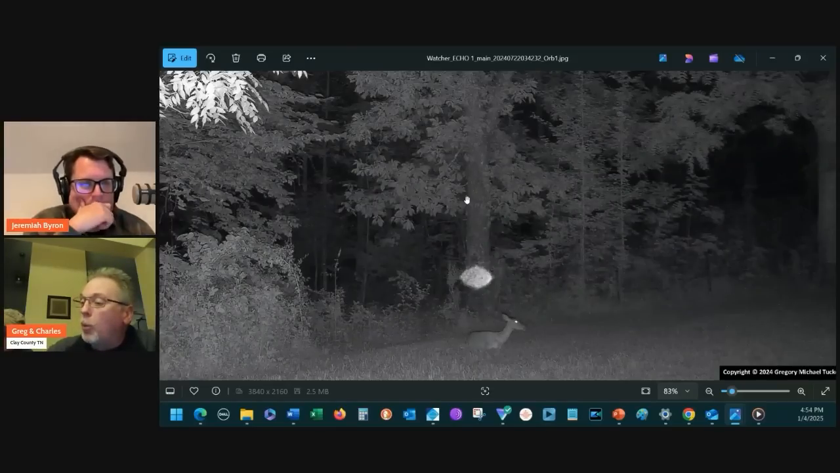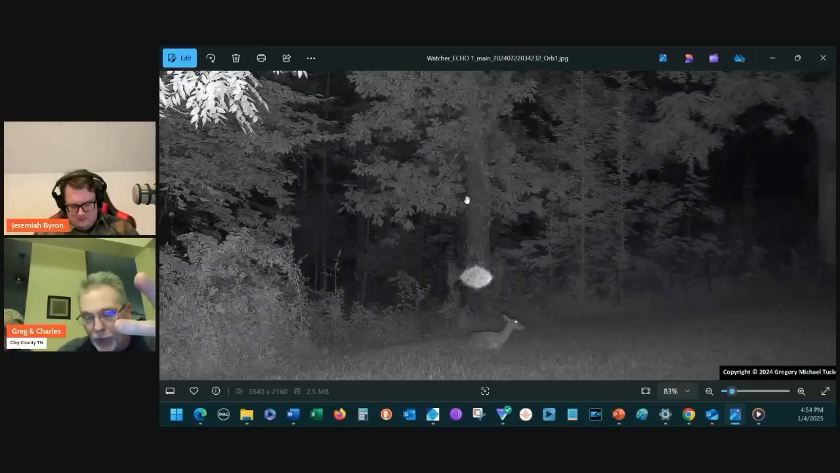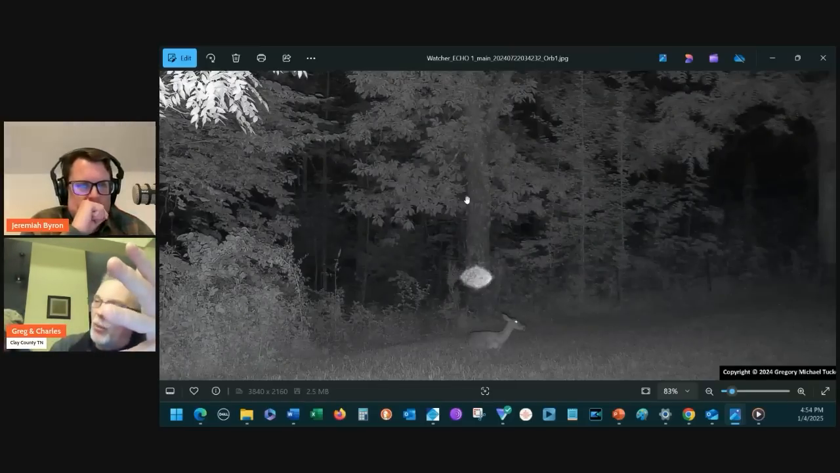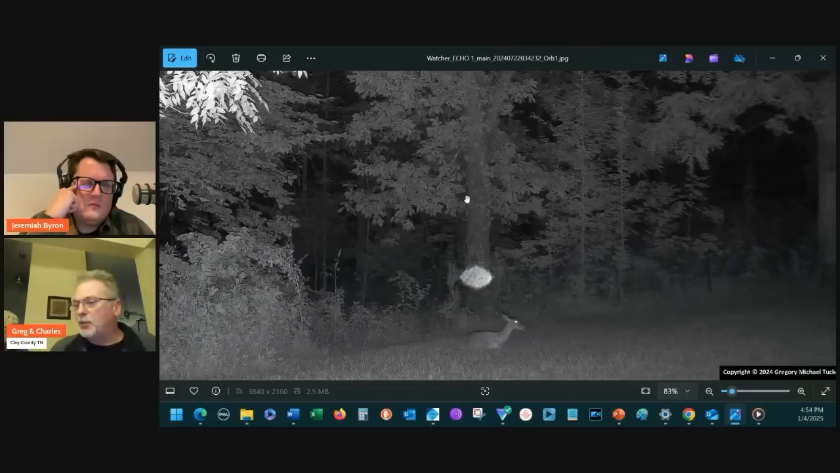When we've been down there at night, Charles and I, we don't go in the backyard very often, in fear that we're going to push the Sasquatches back into the woods. We'll stay in the front yard. I've reviewed video from when we're out front of Mark's house, and I've never seen these orb things while we're out front. The few times that we have been out back, the next day I've reviewed the video, I never see the orbs. They'll come out when deer are around, but this is the only time.